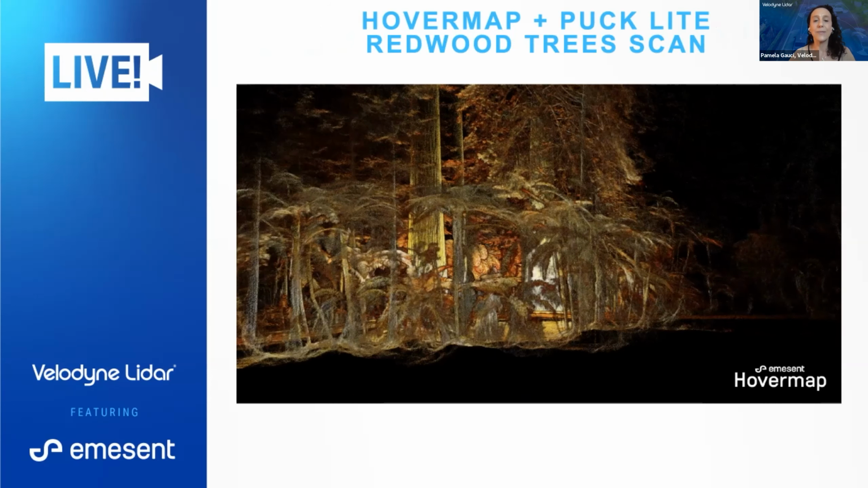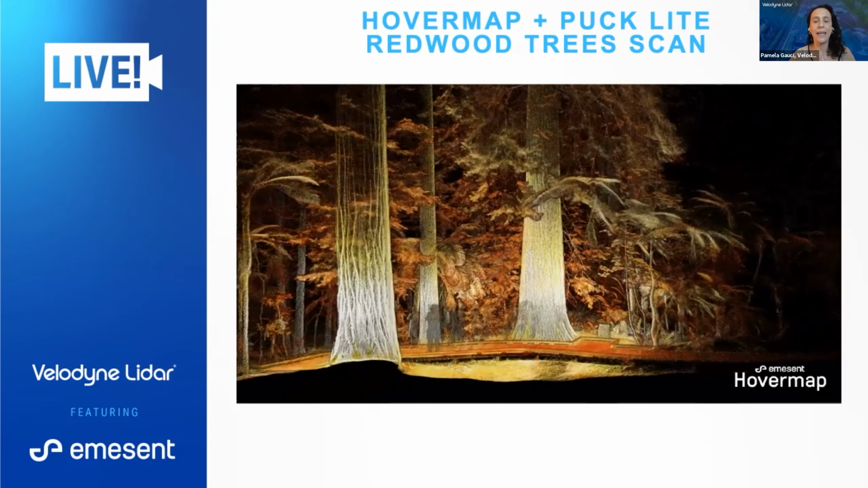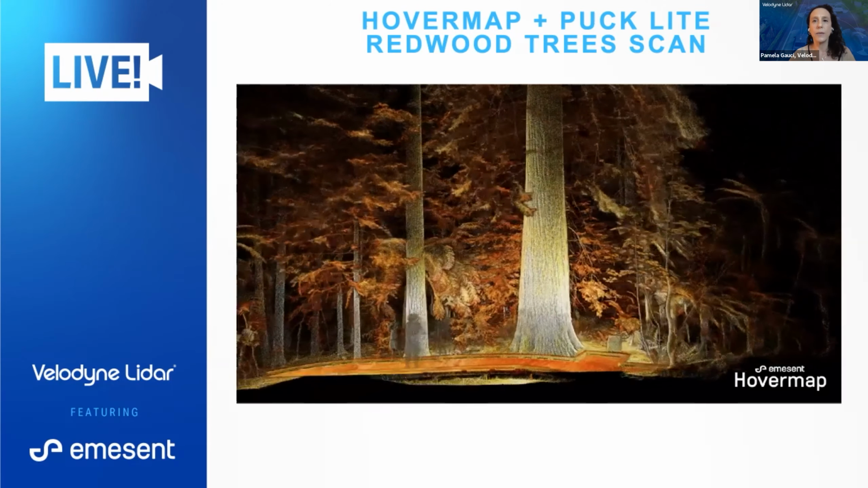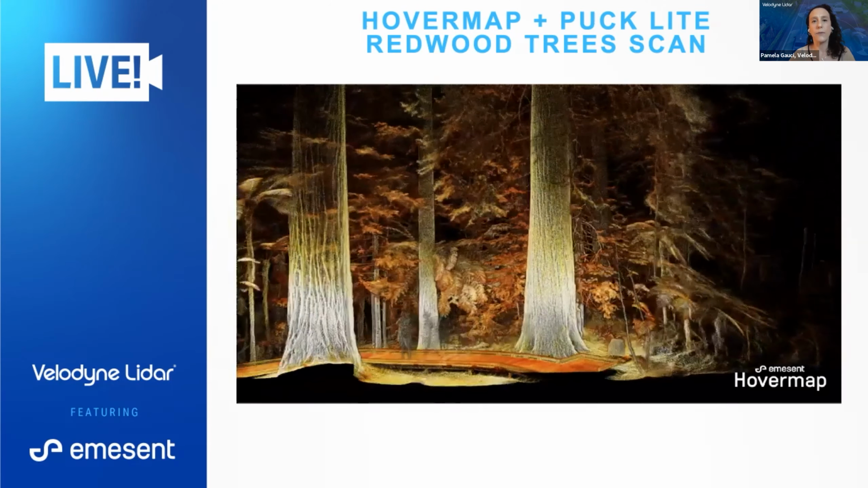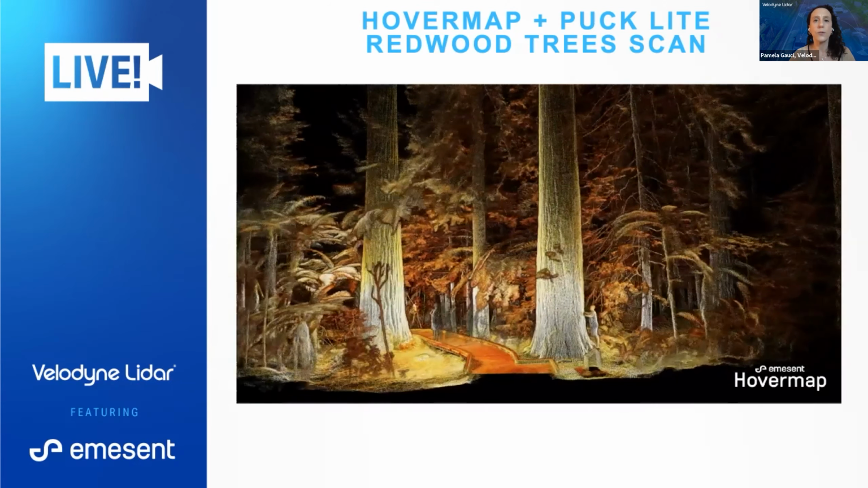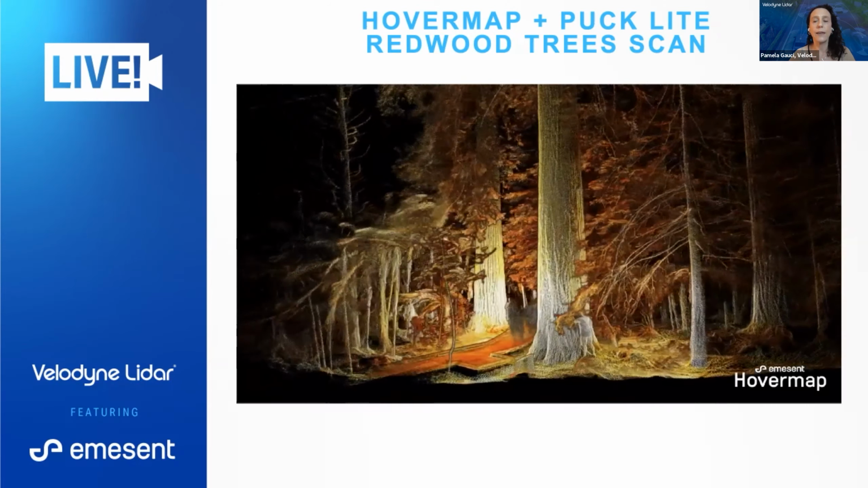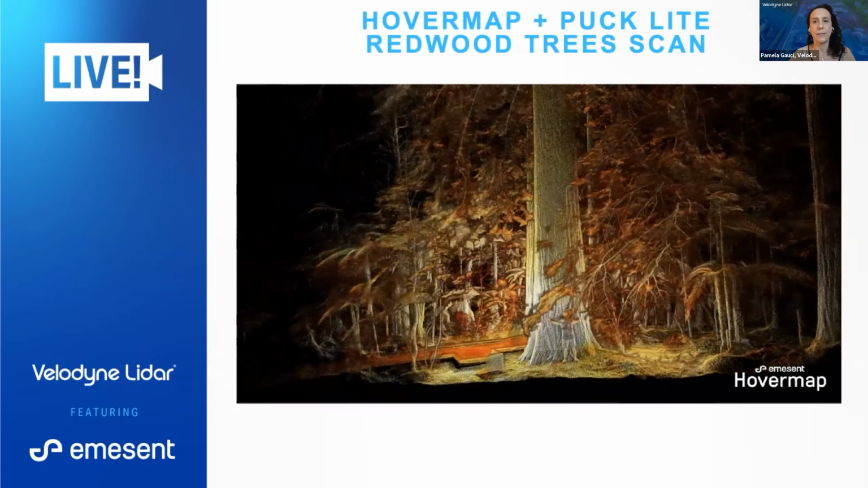Here you see some stunning 3D mapping of a redwood forest in New Zealand. And this video really appealed to me because we're located here in Silicon Valley, which is just a few hours south of some of the oldest remaining coastal redwoods in the world. And if you've never experienced them firsthand, they are really magnificent to see.